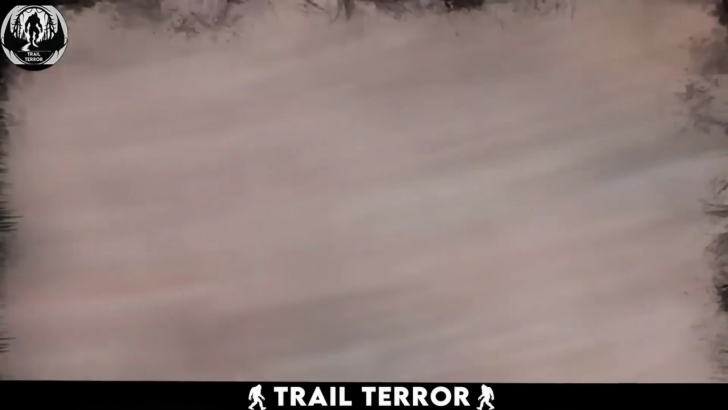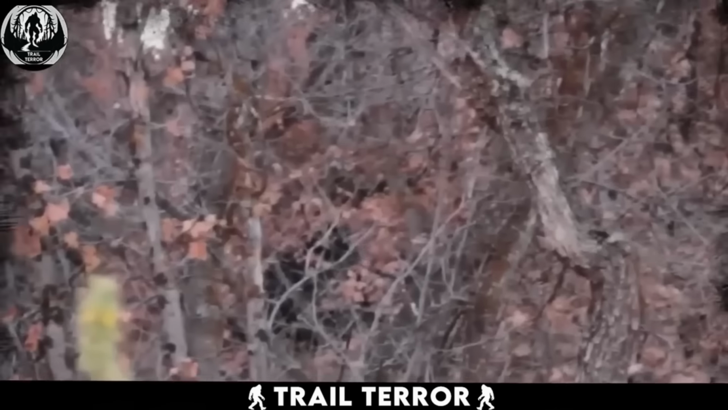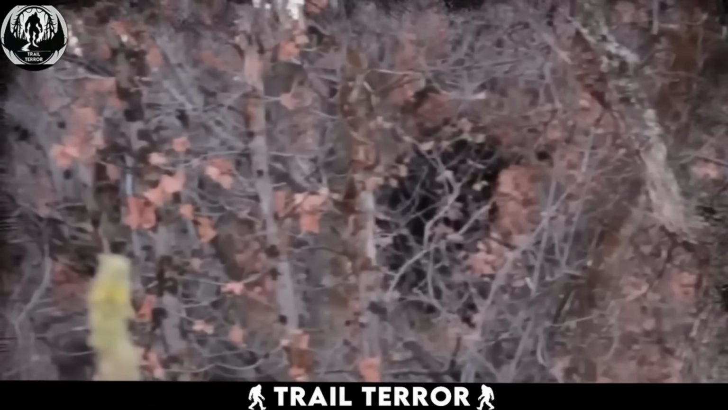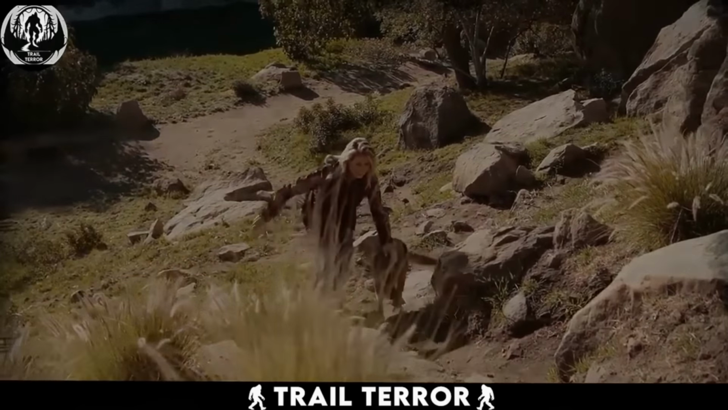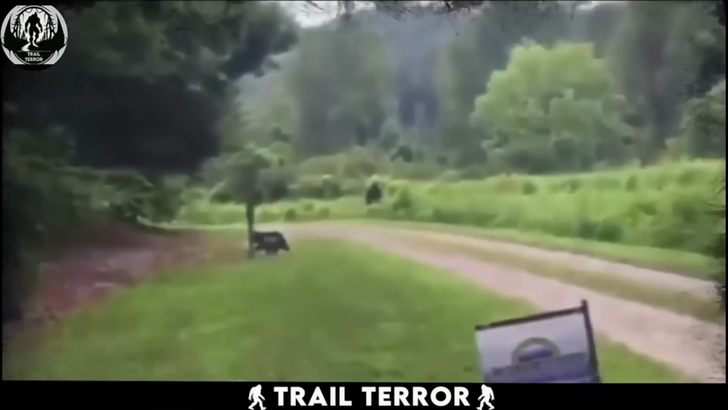Sprinting for their lives. The encounter was both fascinating and frightening, and the creature resembled the legendary Bigfoot. Due to the obstructing trees and branches, a definitive confirmation of its identity remains elusive. Having a companion dog with you when venturing into a forest for hiking can be crucial for your safety, and this video provides a compelling example of why.